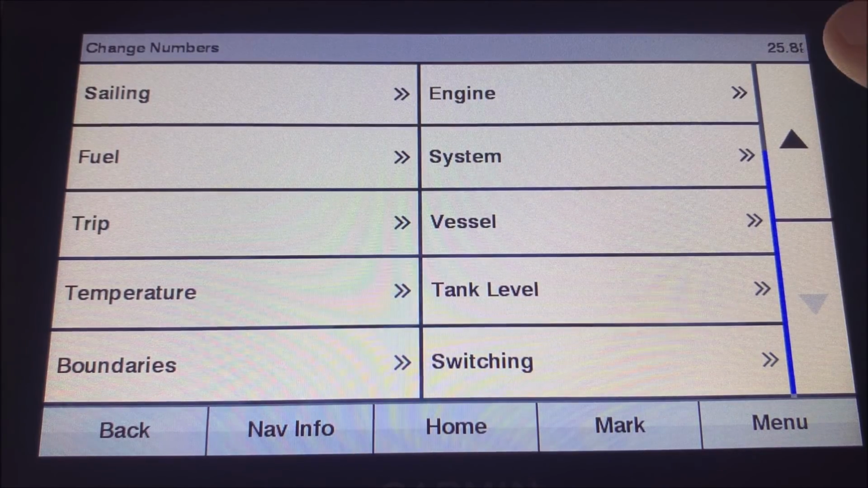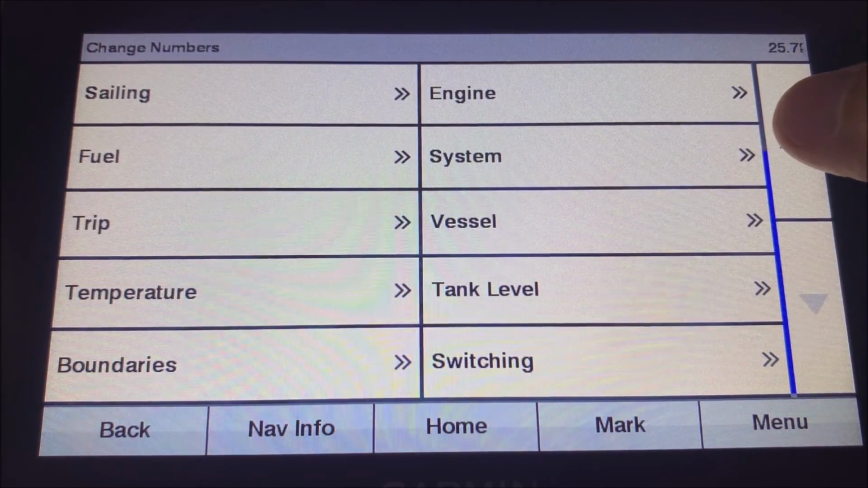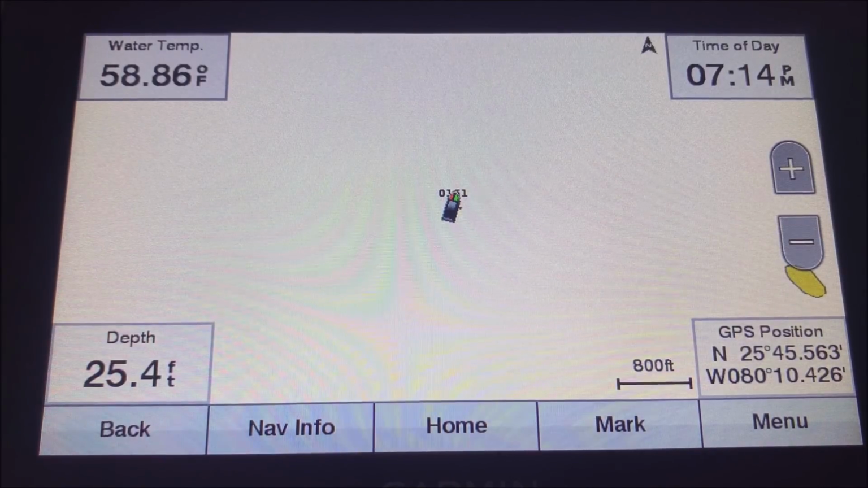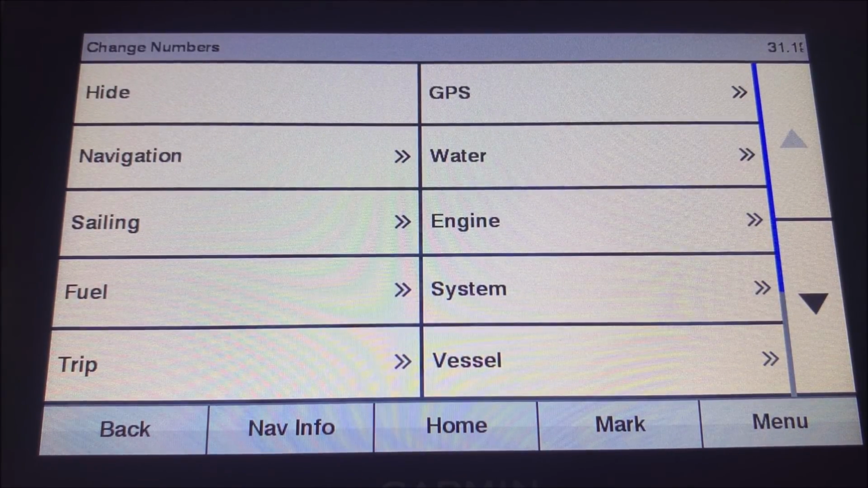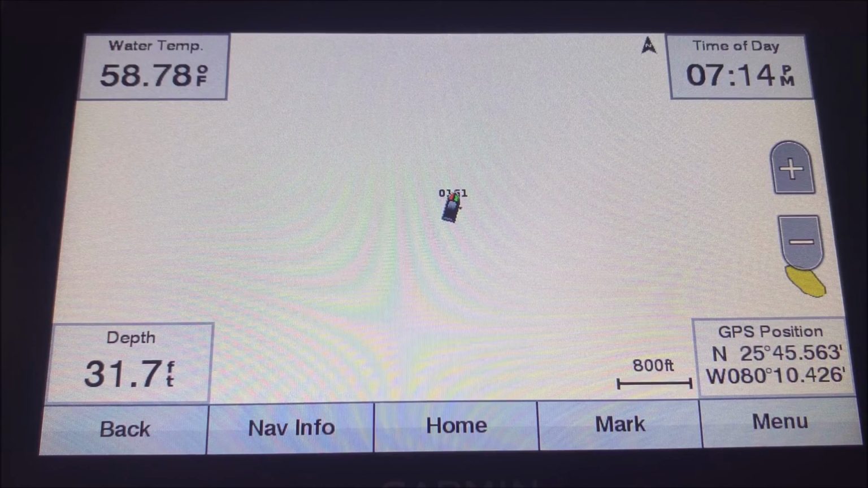You could put all kinds of stuff, even your gas level if you had this hooked up to your engine. That's how you change those overlays. Real useful feature, I think. Just make sure you get those how you like. And again, all you do is just push on them like that and then change it to what you want and then hit back again and it'll be there. All right, so that's how to change the map overlay.